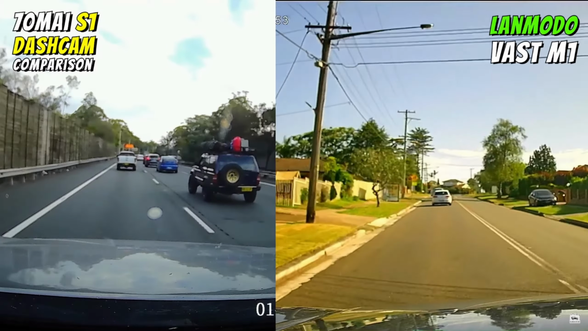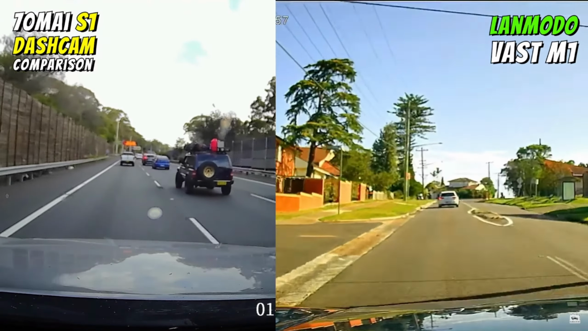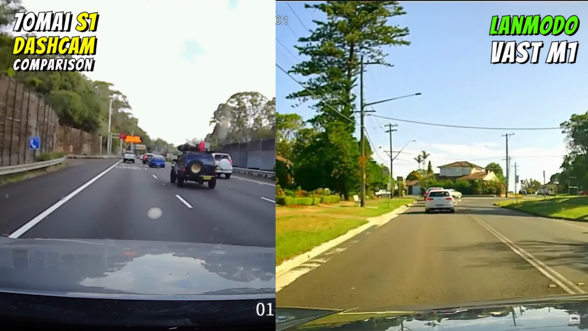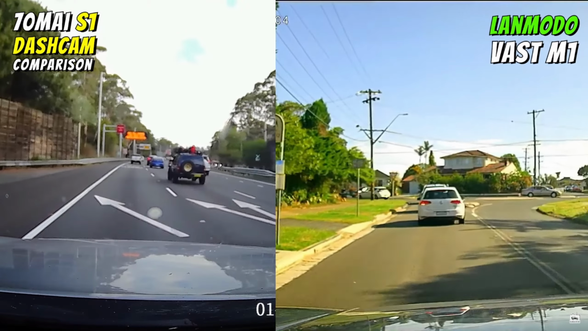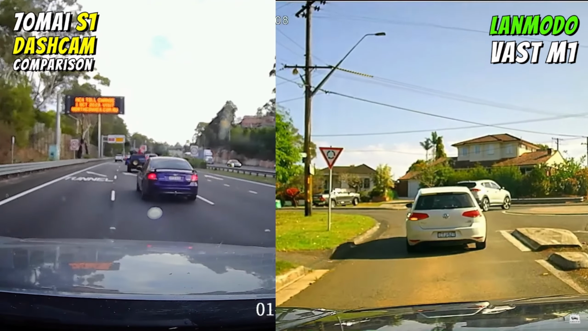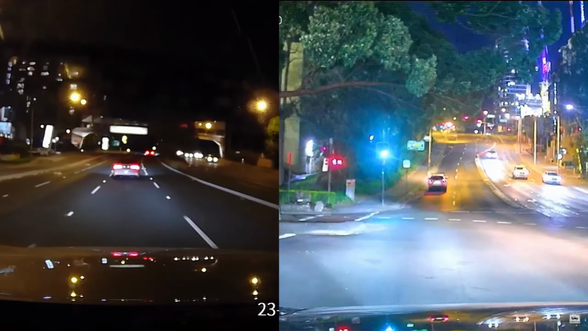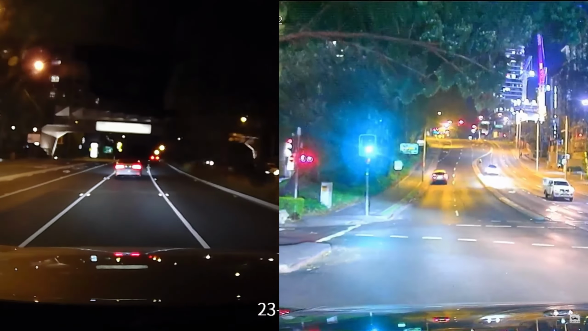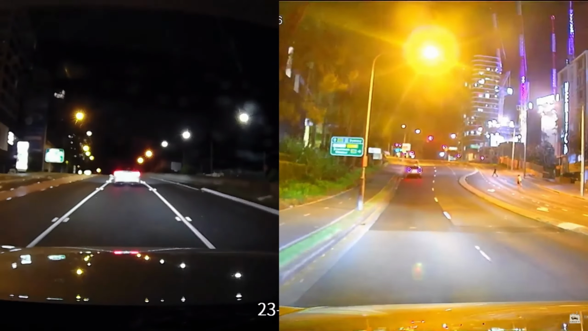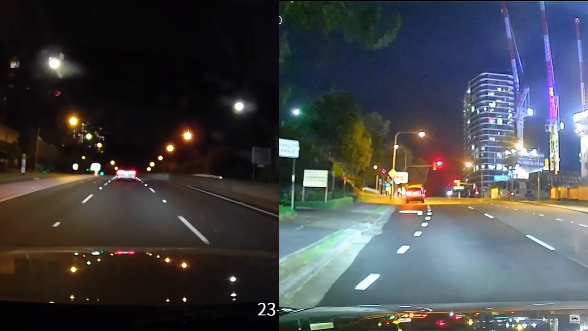Now that we are looking closely at the comparison of 70mm, let's say, or any other cheap camera, of course, there are plenty of cheap cameras, you can get them, but I look at this footage, right? Both day footage, we can compare them side by side, day footage of 70mm and day footage of Lanmodo Vast M1, and nighttime footage obviously from both cameras as well. And I can tell you that the difference is astounding. The difference is astounding. Like, it is a dash camera still.